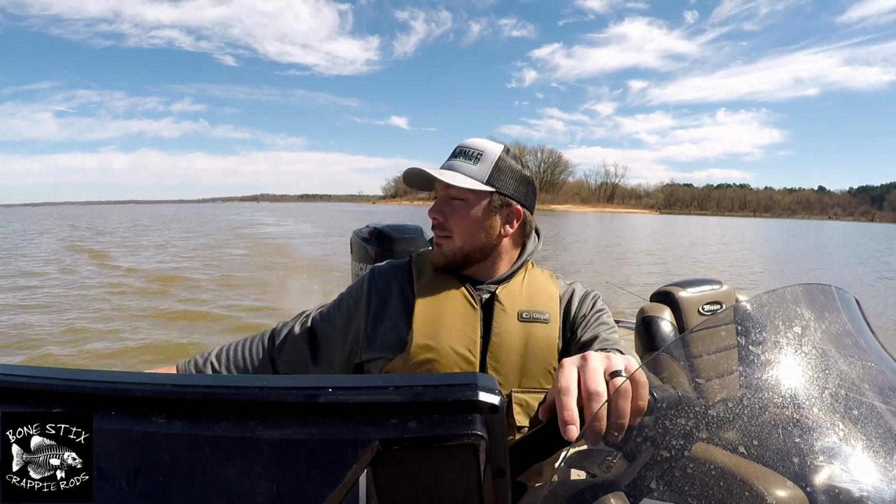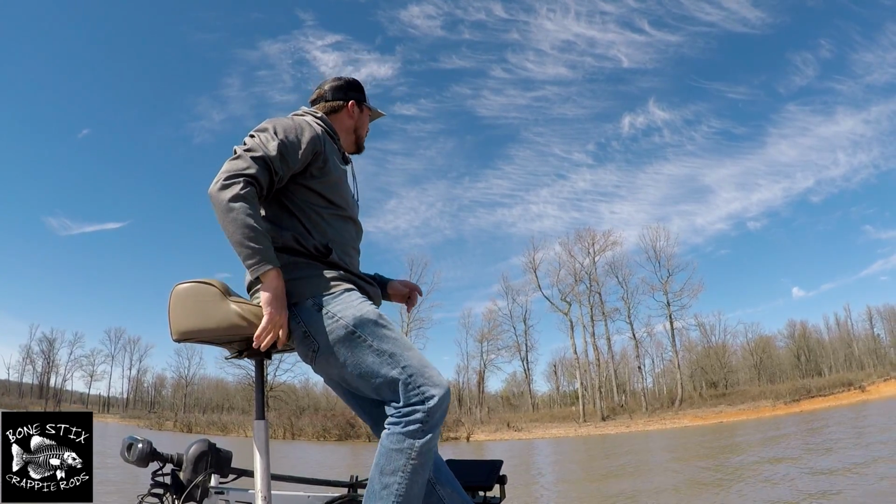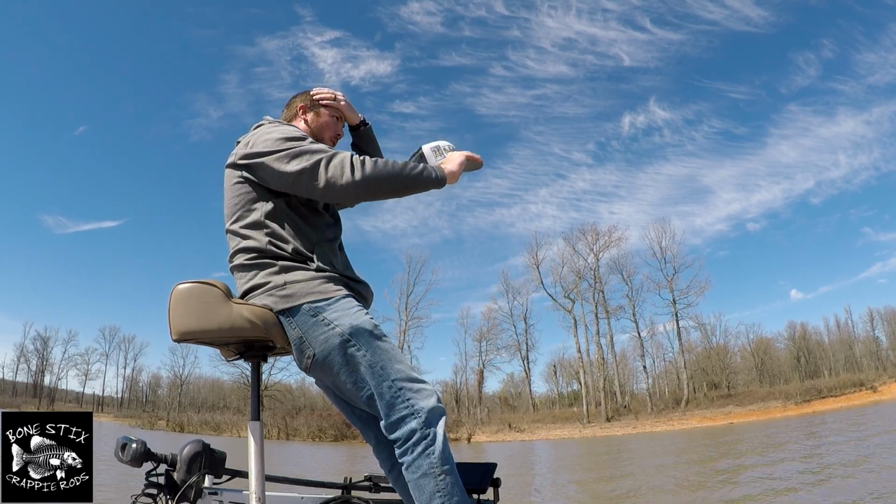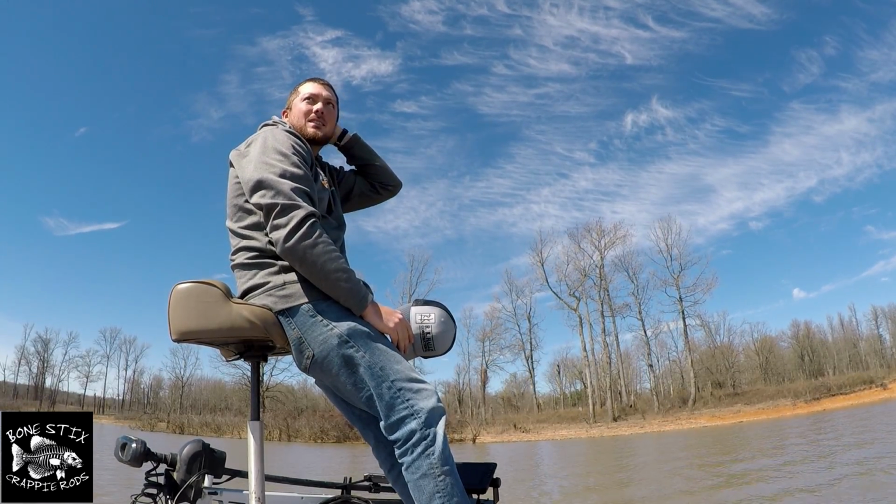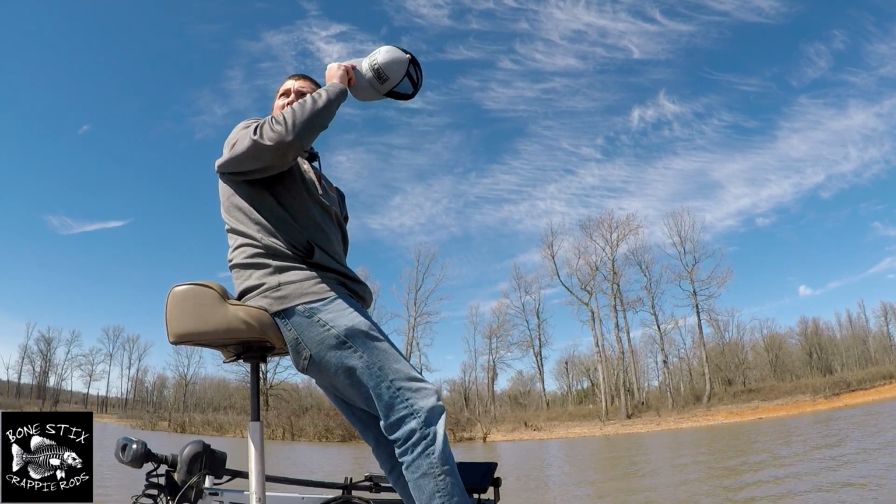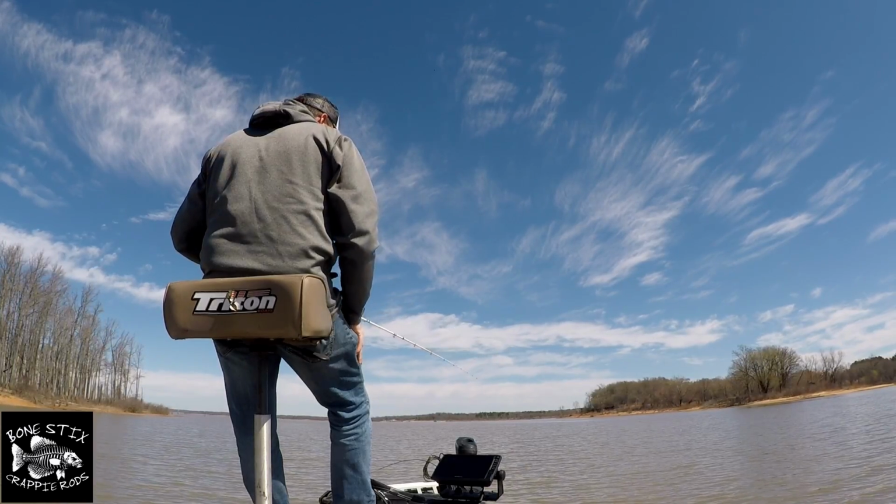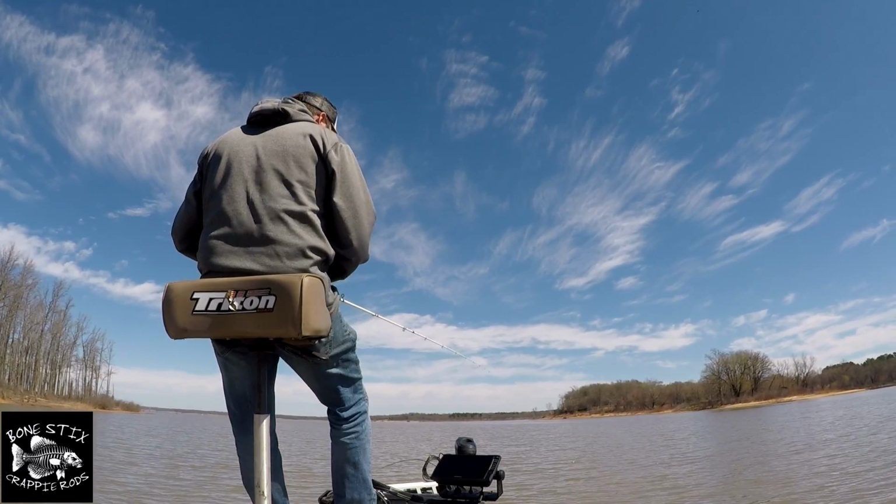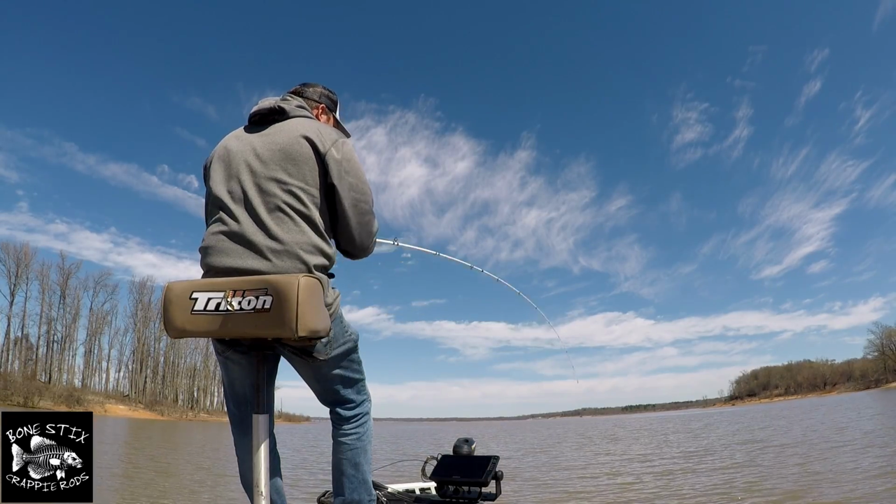So I'm gonna get on the LiveScope and actually just work my way up it, because I can cover it a lot faster and more efficiently, I think. All right, so we're just gonna work our way up this bank right here with the LiveScope. I'm trying to do it quick, cover a lot of water fast, and then if we don't find anything, move on out. This is actually gonna be a pretty decent fish if we can get over here to it.